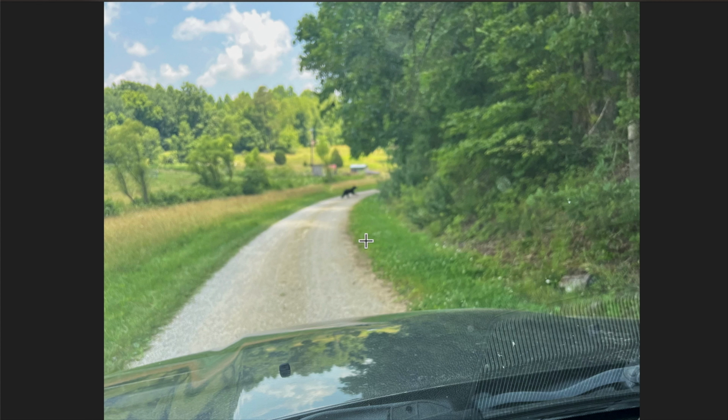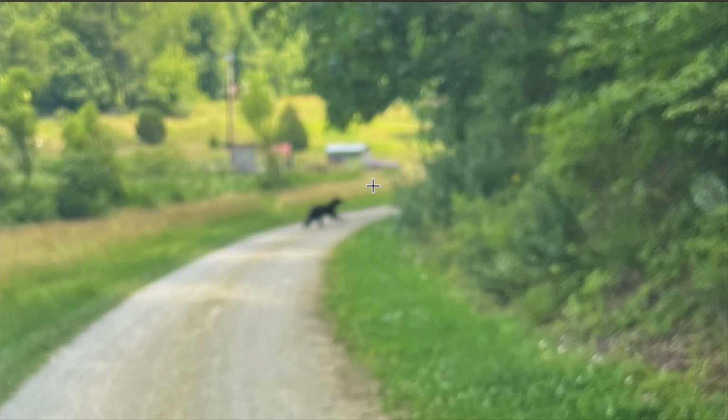Now my neighbor got this picture right here of this bear cutting across the property. It was coming from the left over here by this tree down through this ditch, and it cut across the road and up this hill on the other side of the property. But I'll zoom in on it. There it is. And that's one of the first ones they've seen out here in a long time. So they see some strange stuff out here at night.